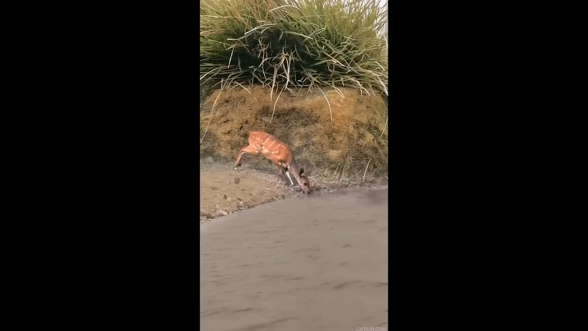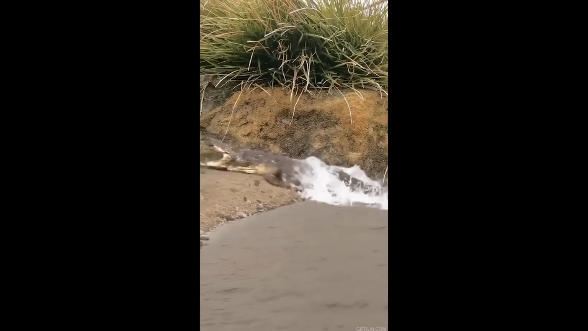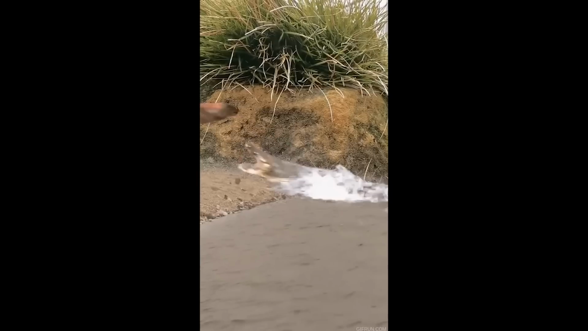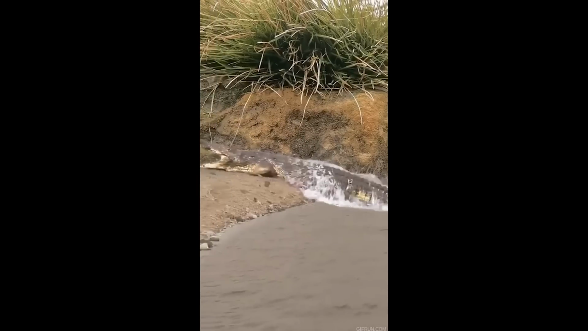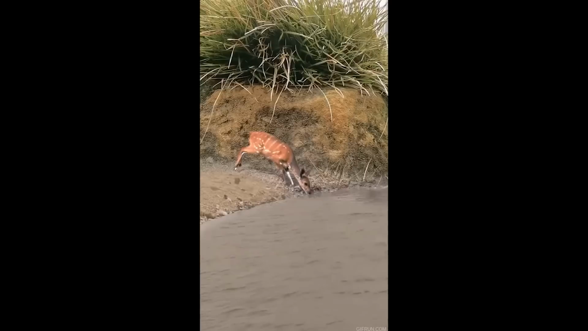In a moment of sheer survival instinct, the doe reacts with lightning-fast reflexes, leaping away from the impending alligator attack. The alligator's strike was swift and calculated, but thanks to the doe's quick response, it narrowly escapes becoming the predator's meal. It's proof of the incredible instincts and agility of animals in the wild.